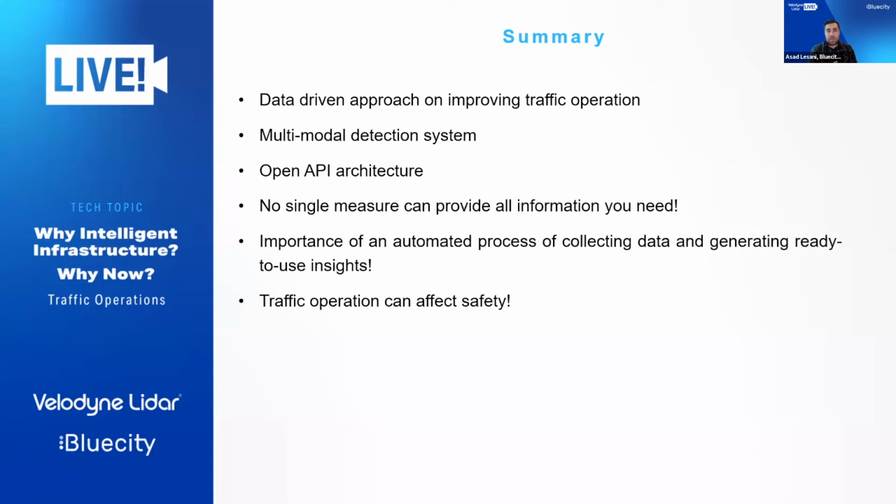We also talked about how LiDAR can be used to extend traffic actuation from car-centric actuation to all road users, with the capability of defining virtual loops for pedestrians, as I mentioned. Also, our open API architecture builds a collaborative environment. We're working closely with three or four different university partners who are building innovative solutions on top of our technology.